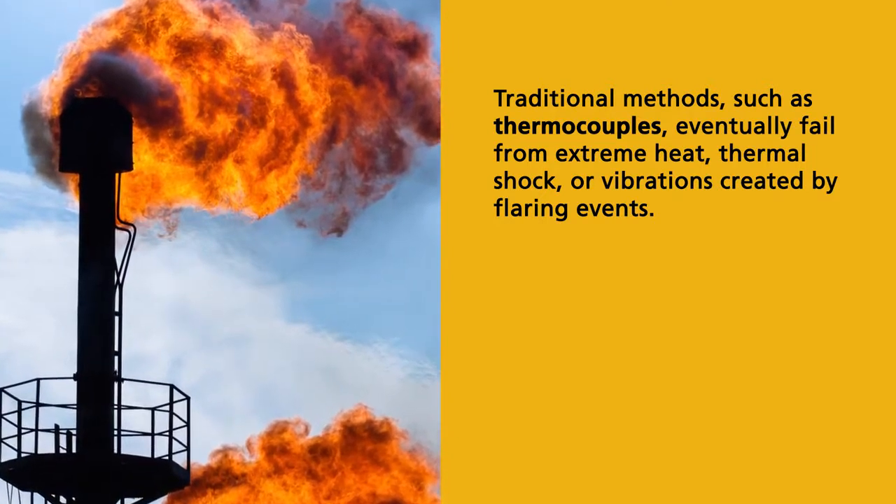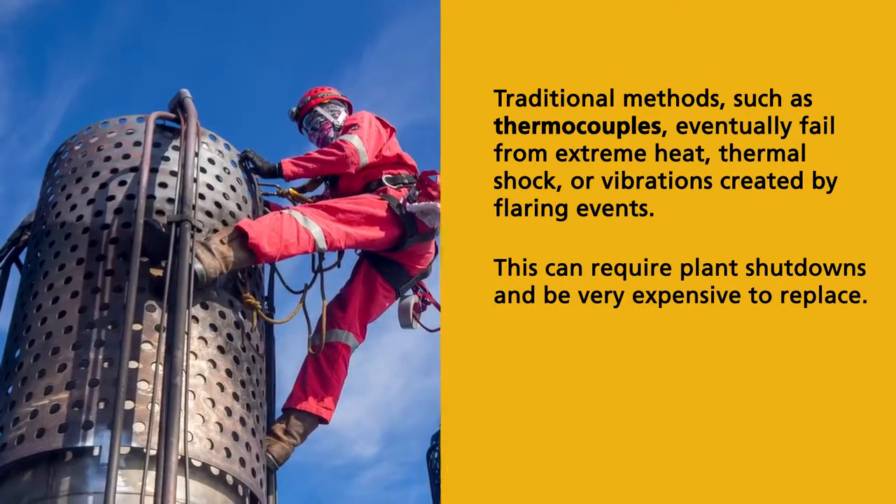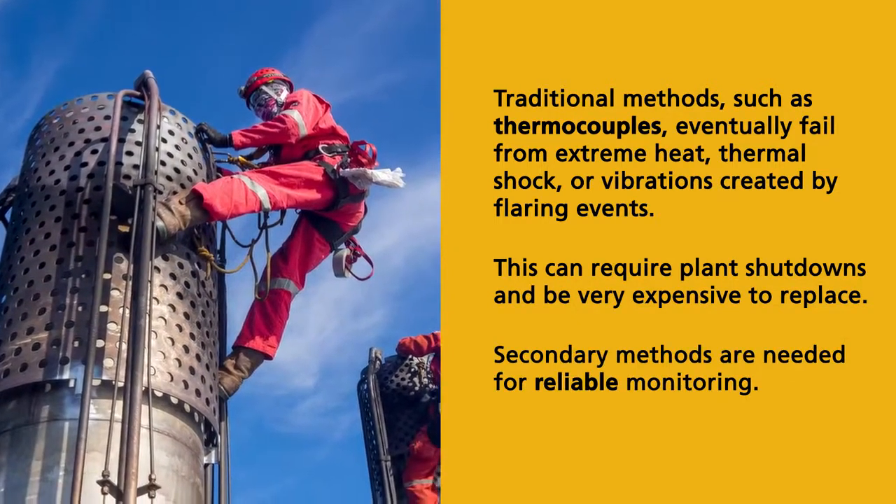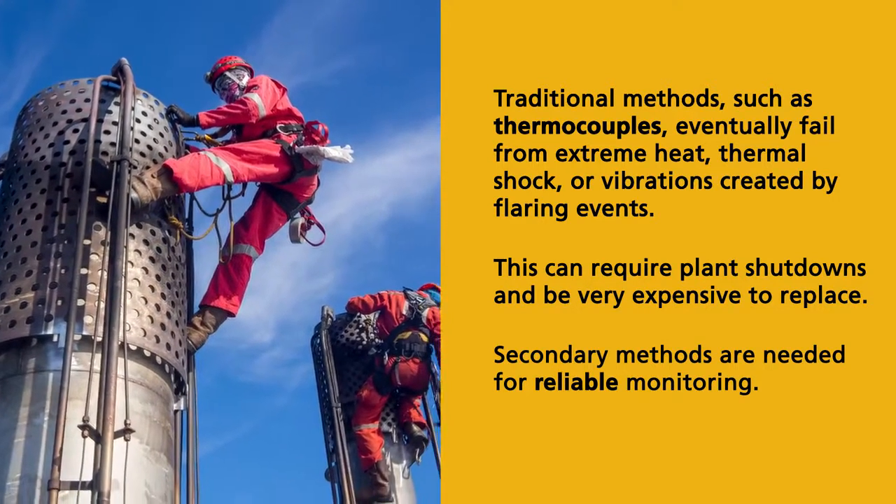shock, or vibrations created by the flaring events. This leaves the flare control and pilot status records without proper input until they can be repaired during the next scheduled plant shutdown. Therefore, reliable secondary pilot monitoring signals are required to ensure acceptable flare status records.